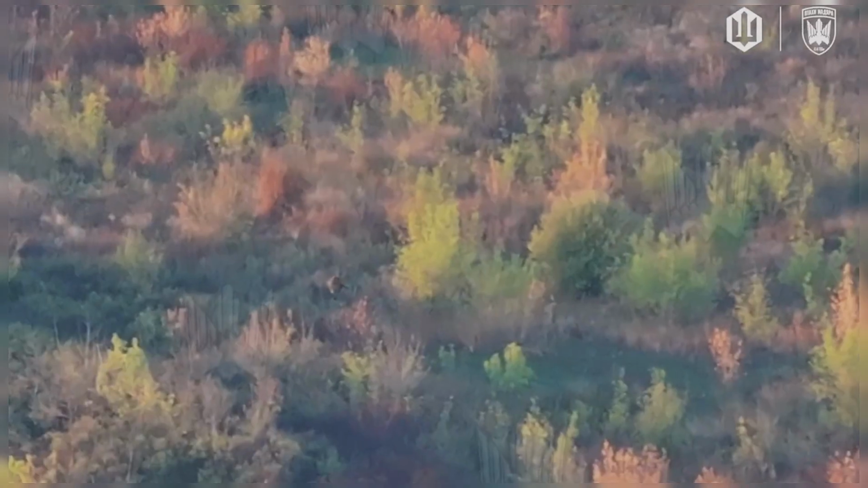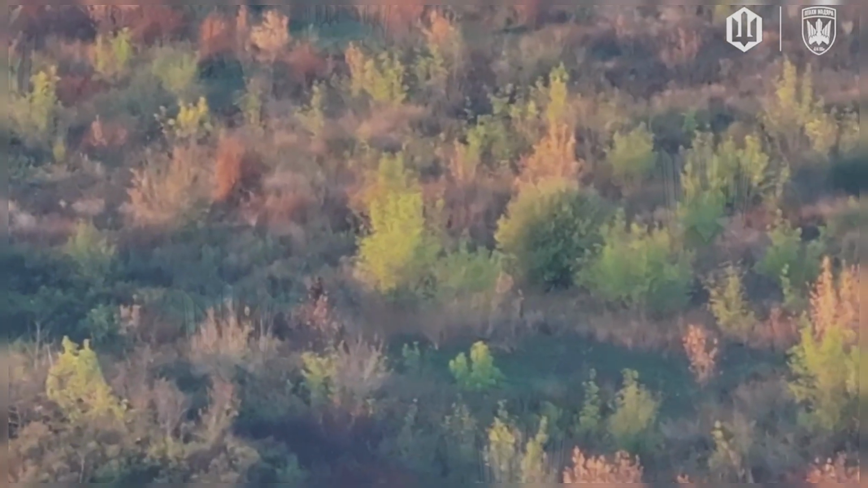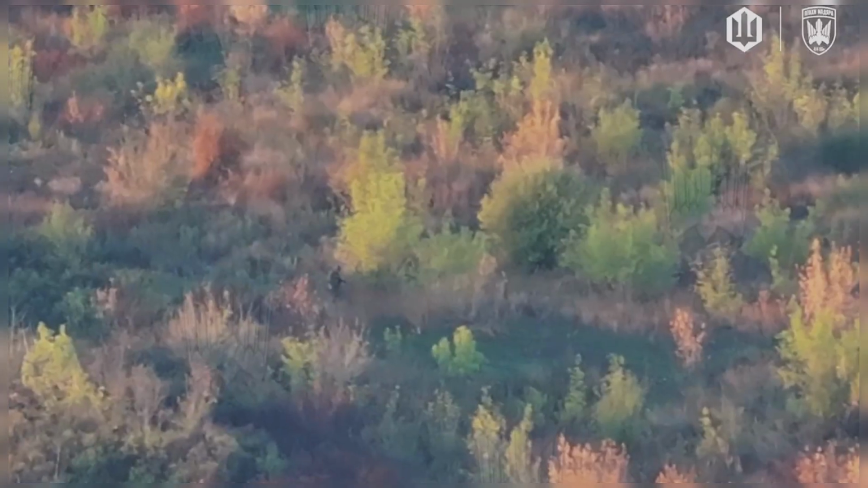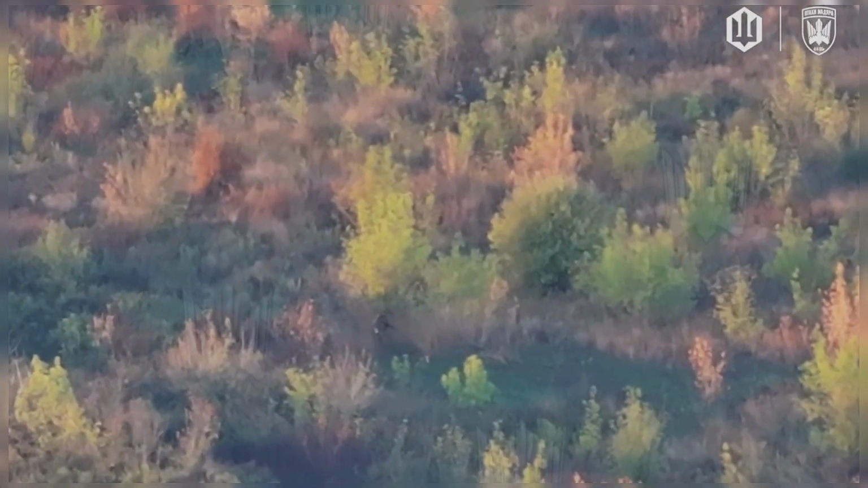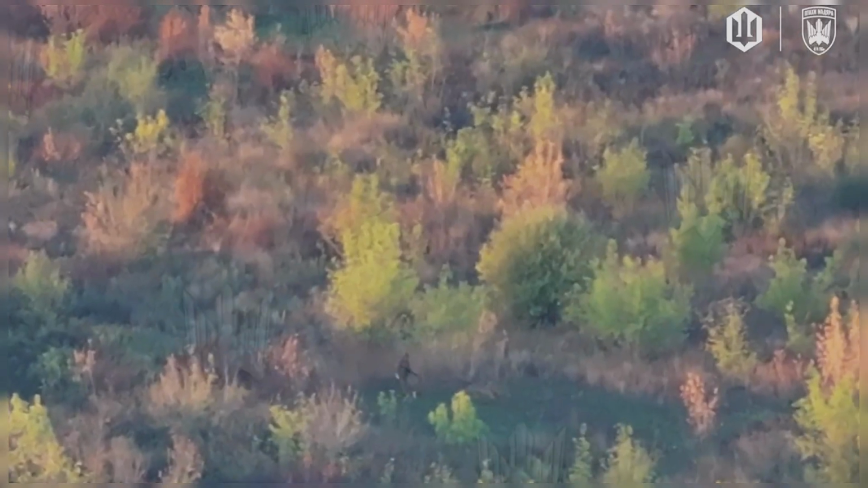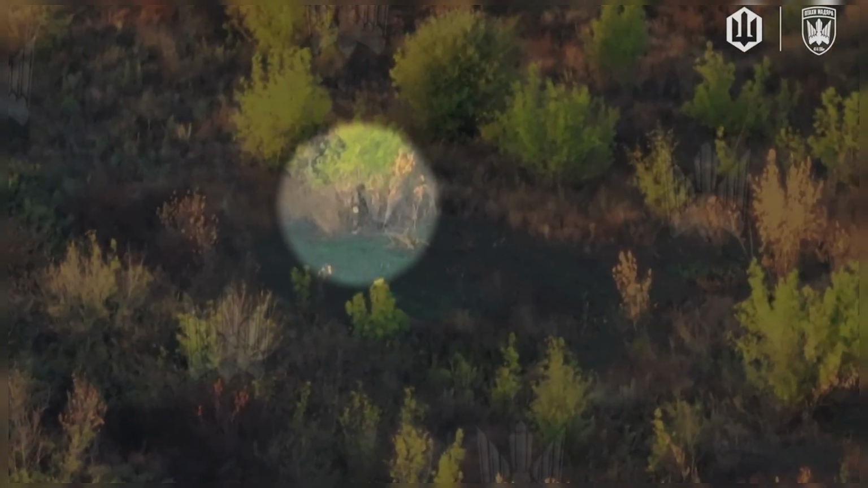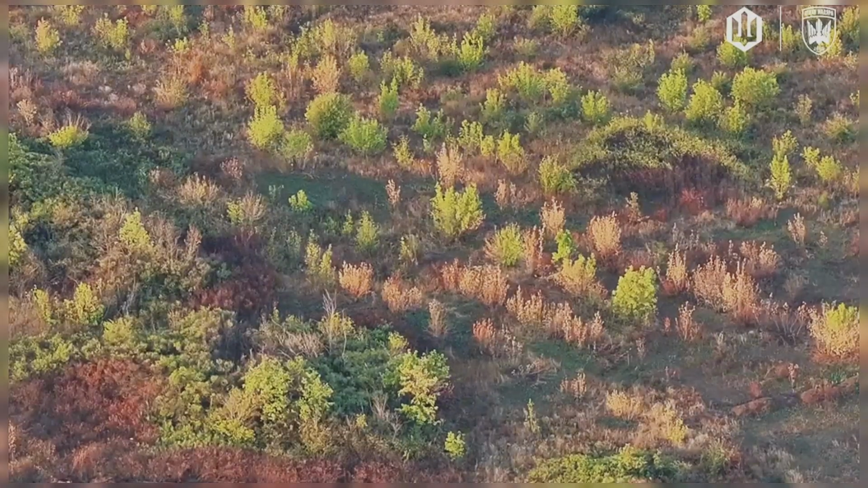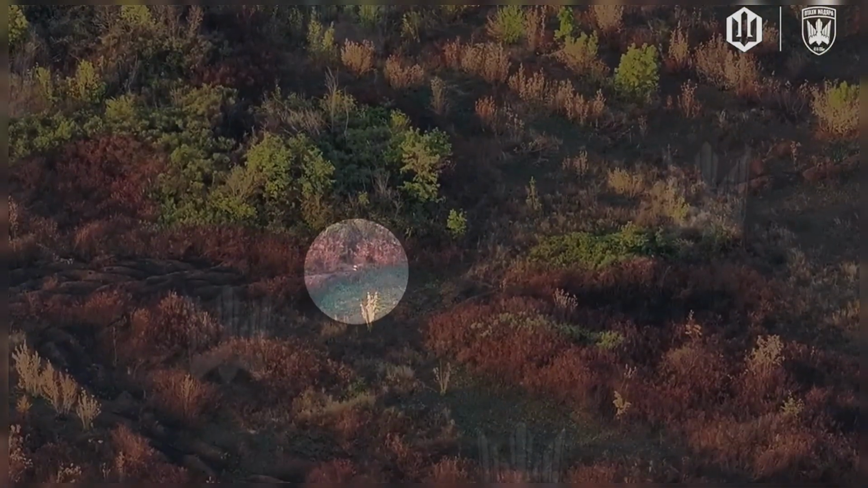Across an open patch of land covered in tall grass and scattered bushes, a lone Russian soldier moves carefully, his steps measured, his head turning with every sound. Whether on a secret mission or left behind, he advances with quiet caution. Overhead, a Ukrainian reconnaissance drone observes, transmitting his position through the misty air left by passing rain.